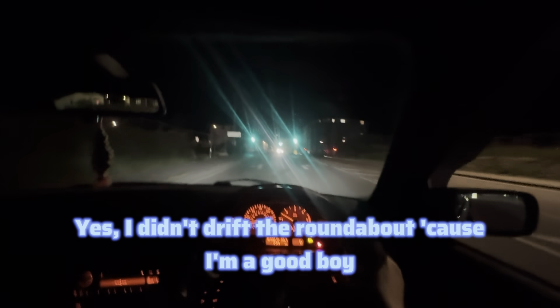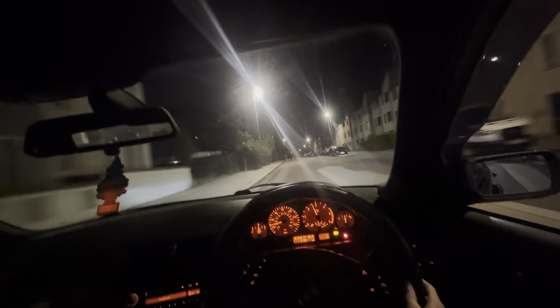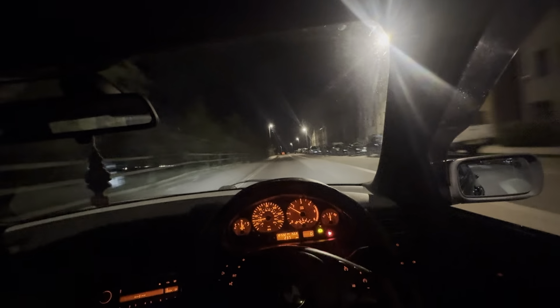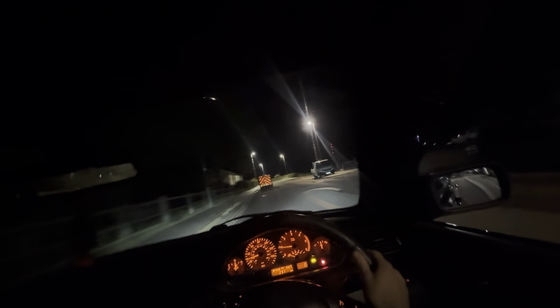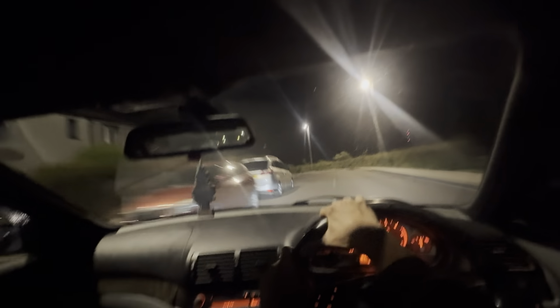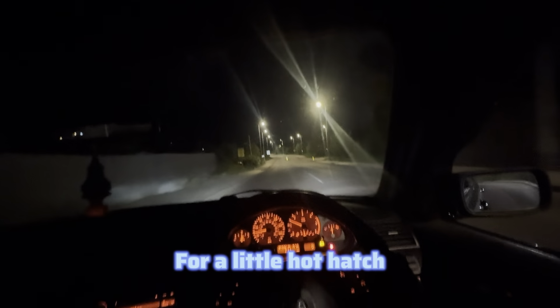Yes, I didn't drift the roundabout because I'm a good boy. I could have, but I didn't because I'm a good boy. I'm going to take my time just in case a boy racer is street racing, or cyclists with no lights on. That's why I look left and right, being cautious. I just love the sound of her. She's so smooth as well. Ford Fiesta. I do like a Fiesta. They handle really good as well. For a little hot hatch, they are lovely.